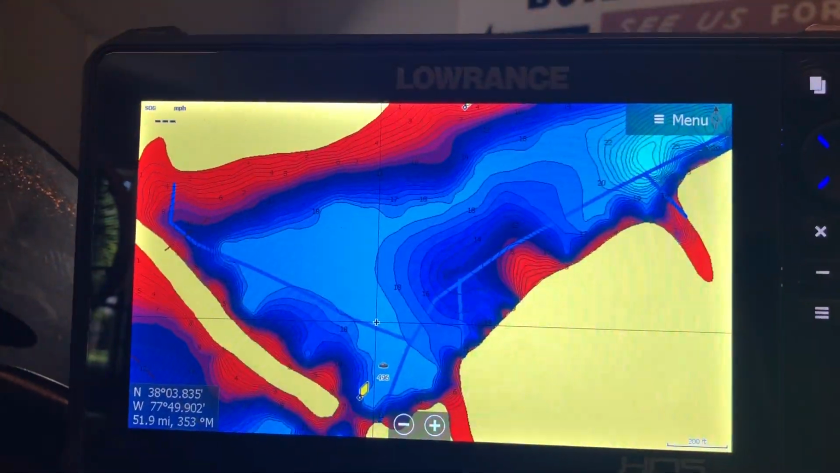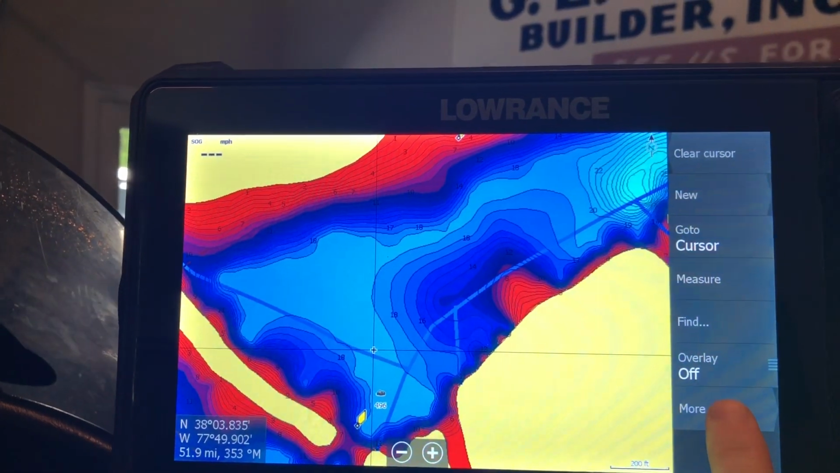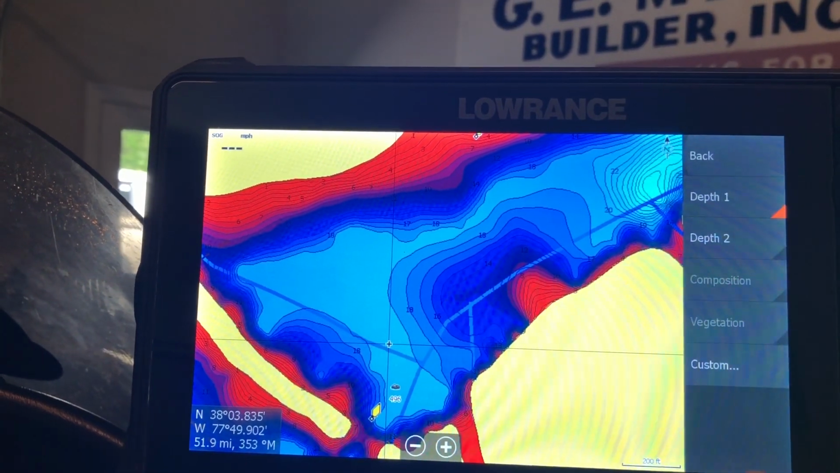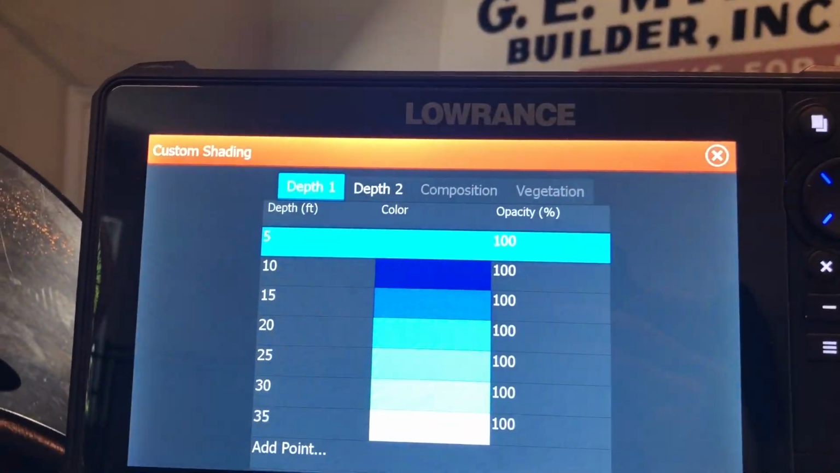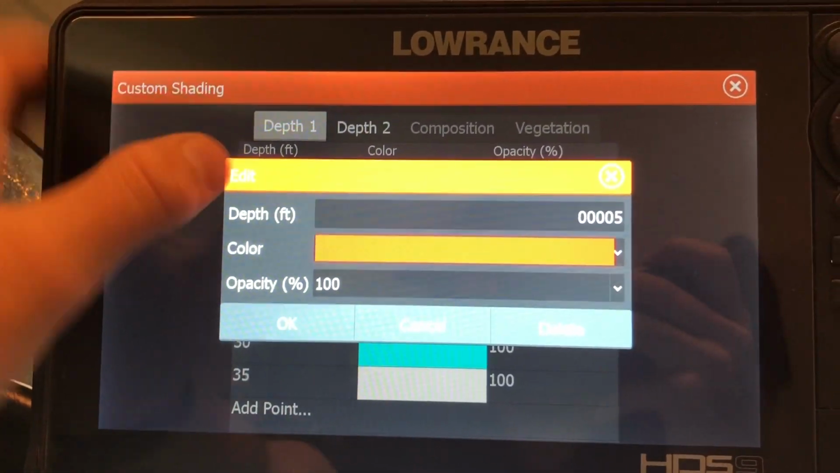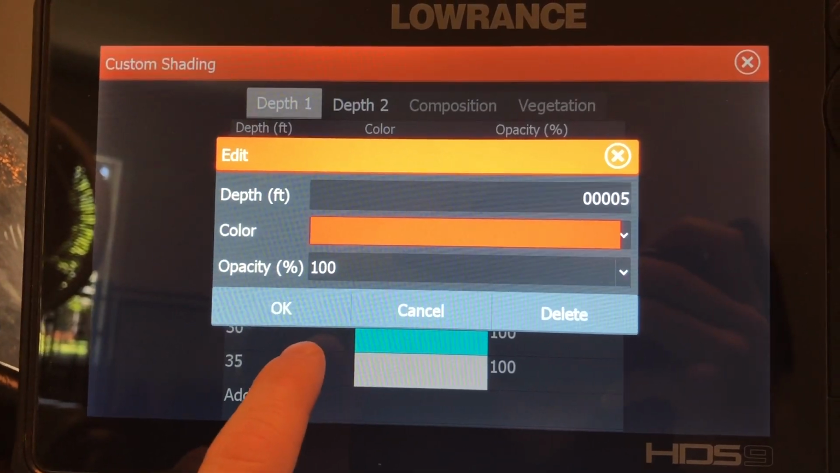Now I'm gonna go over how I set up these maps. First, you go into your menu and make sure that your chart screen is selected if you're on a split screen. Then you go to more options. Then you go to chart options. Then you scroll down to shading. I have depth 1 selected right now, but in order to change depth 1, you go to custom. And as you can see, you just select the points that you want. So I have 5 foot, and then the color, it's showing up as orange right now, but let's see if I can get it to focus. It's actually red. It's just the way the camera angle is.